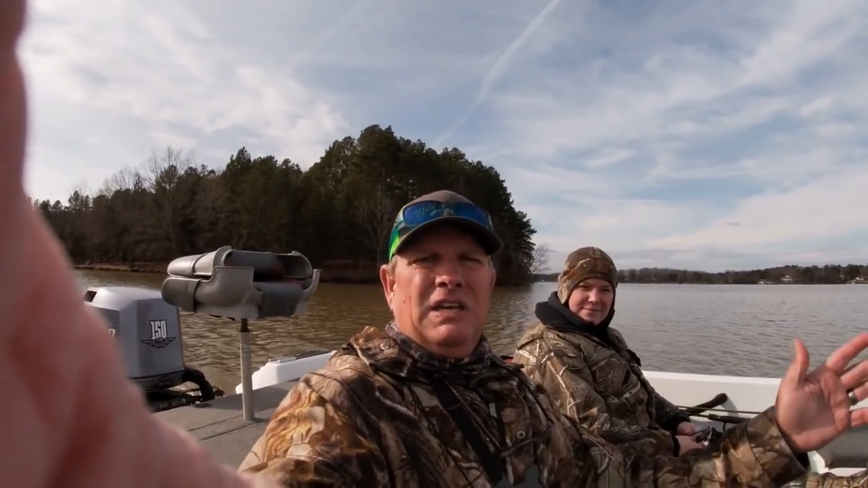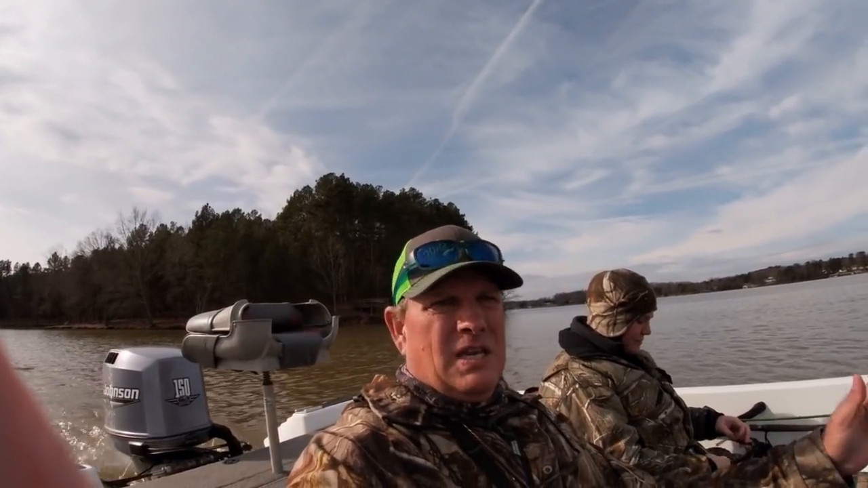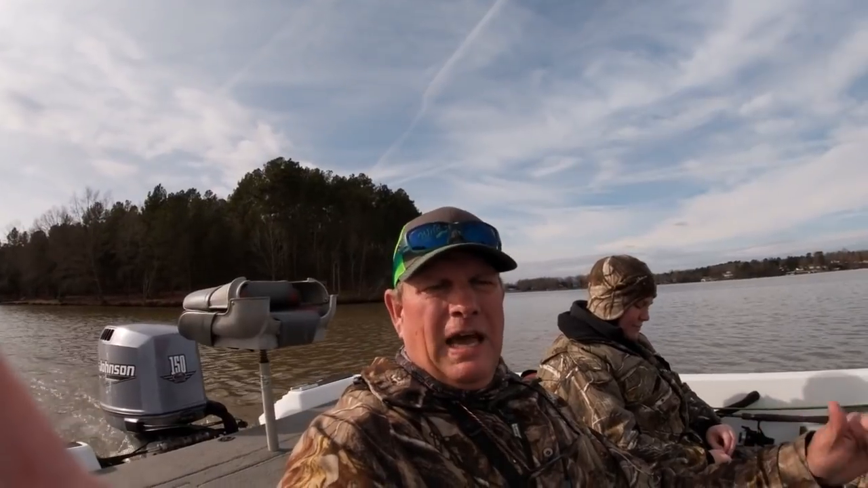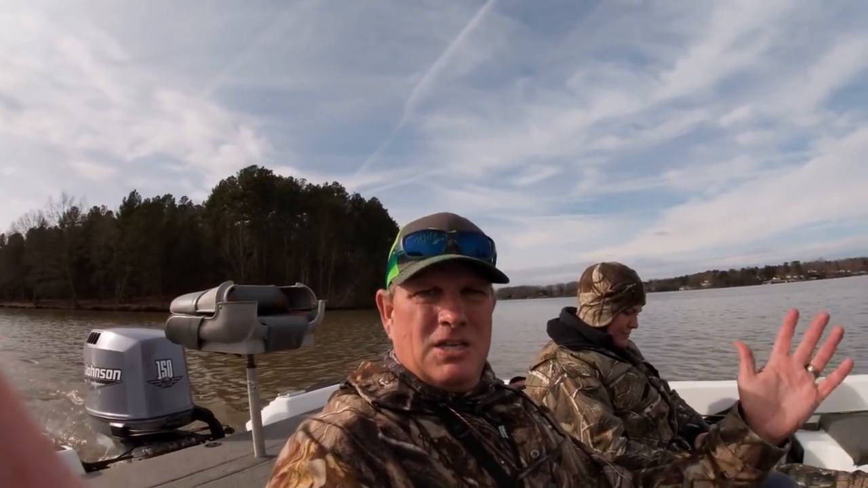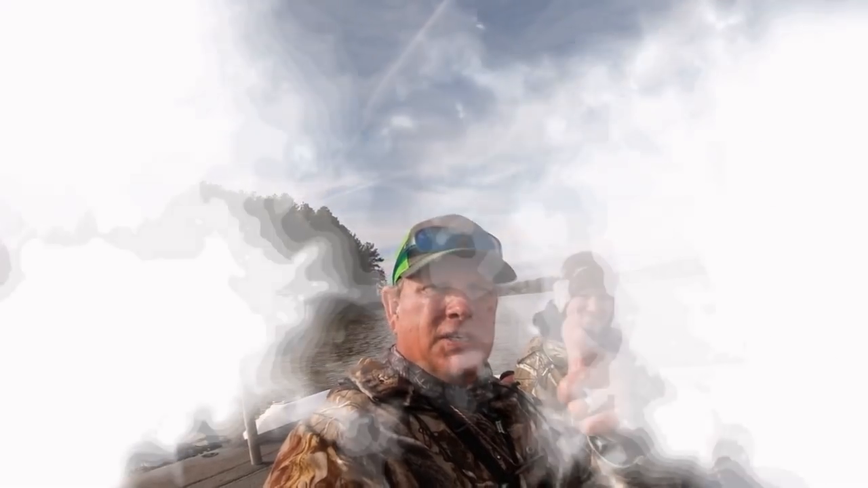Hey, the movement period, the activity level for fishing is really good today. It's up about 84%. The barometric pressure is about 30.2. It's been stable for the last couple of days, so I anticipate these crappie to cooperate and bite. So hey guys, let's go catch a fish.